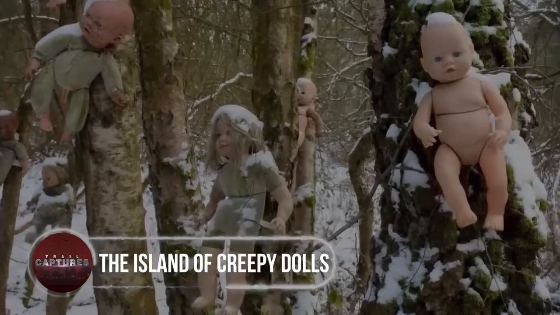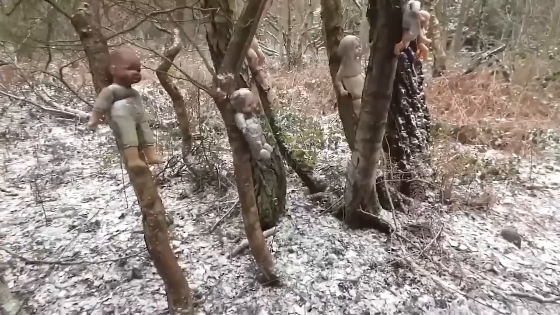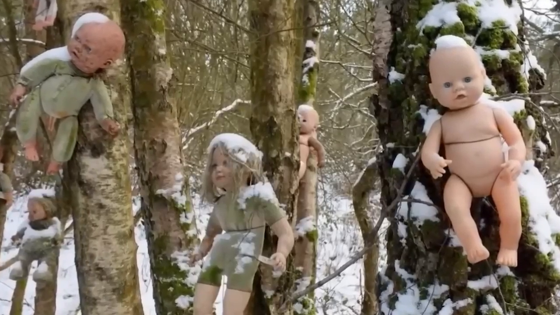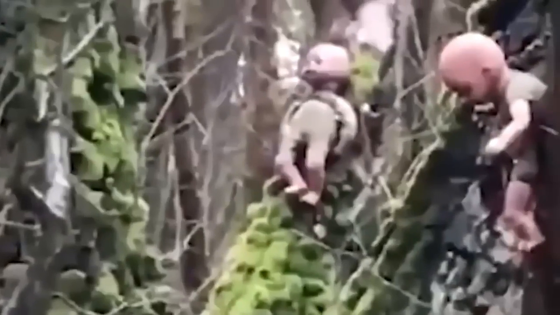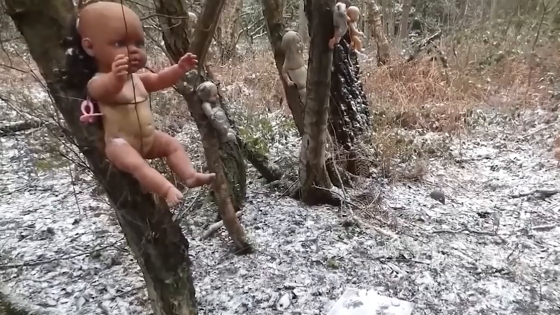The Island of Creepy Dolls. Imagine stumbling upon a place filled with grimy, abandoned dolls that give you the chills no matter the situation. Creepy dolls hanging around for no apparent reason are enough to send shivers down anyone's spine. There have been countless horror tales about dolls to fuel our imaginations. But what's even more terrifying is an entire island filled with these eerie figures.